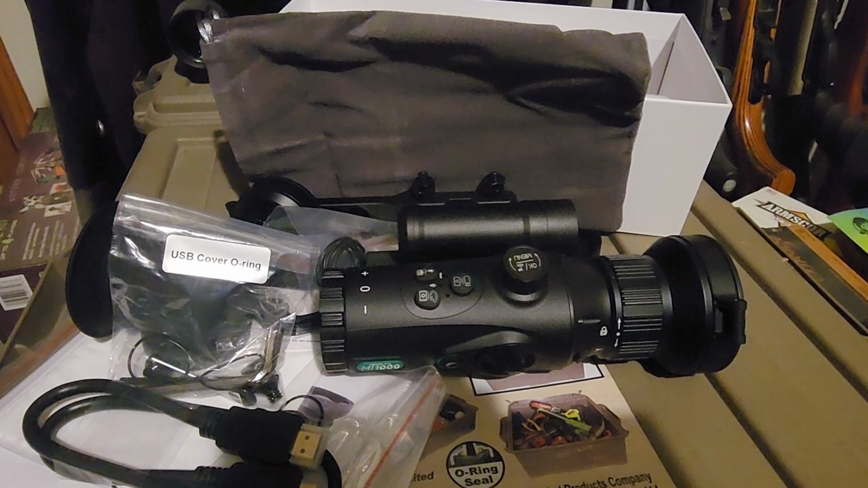So I think that pretty much covers it for the overview. We're going to take her down to the range now and get her sighted in, shoot several hundred yards with it. I'll show you a little bit of the thermal imaging, and then we'll wrap this one up. That way it doesn't end up being a 30 or 40 minute video. But like I said, I will have a part 2 coming up where we're going to do a lot more thermal imaging. We'll try to get some animals, and I'll go out real far and all that, and we'll test the different settings.